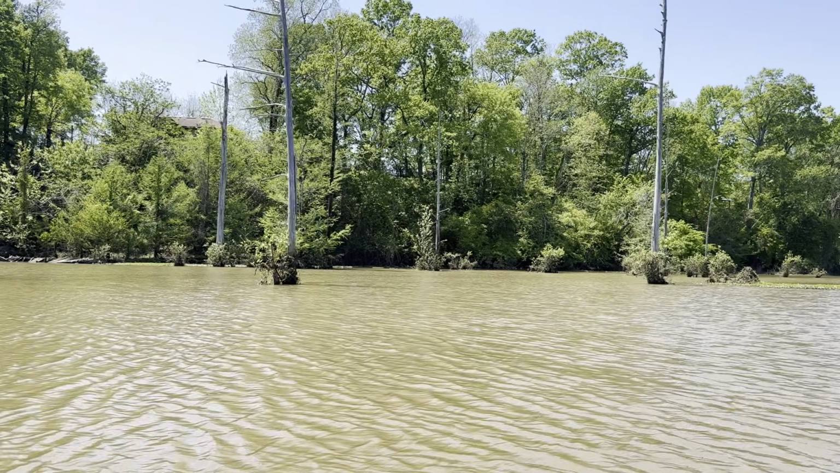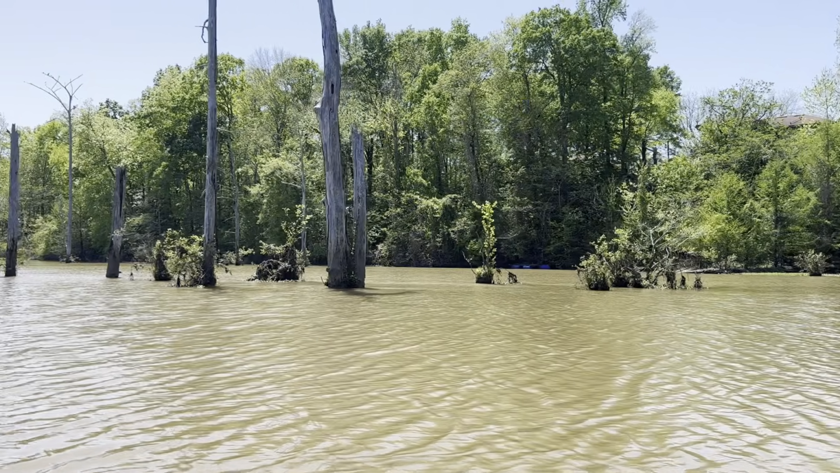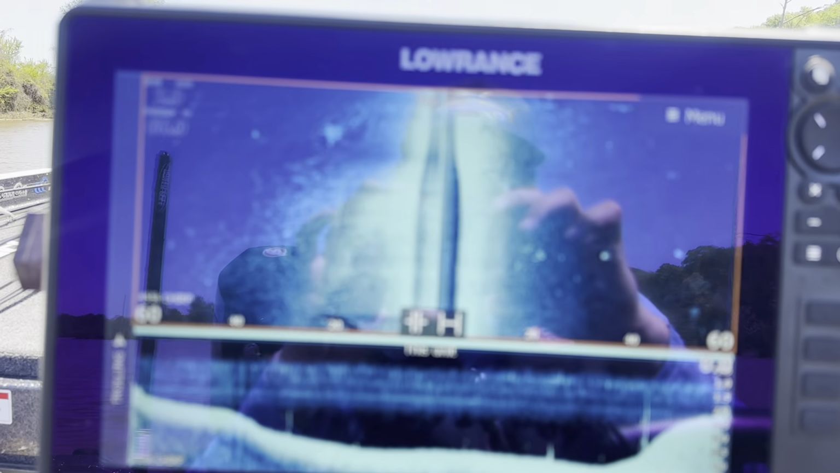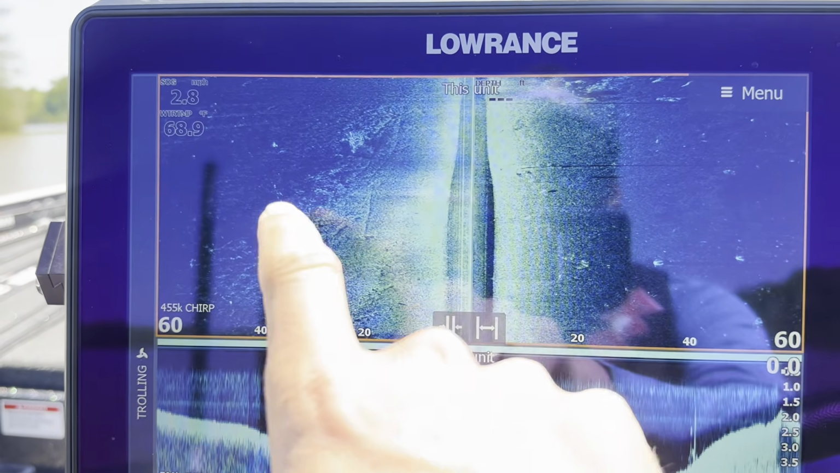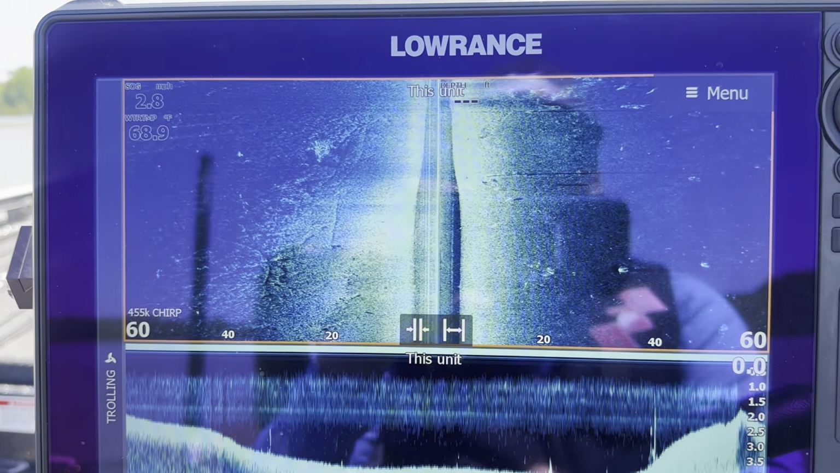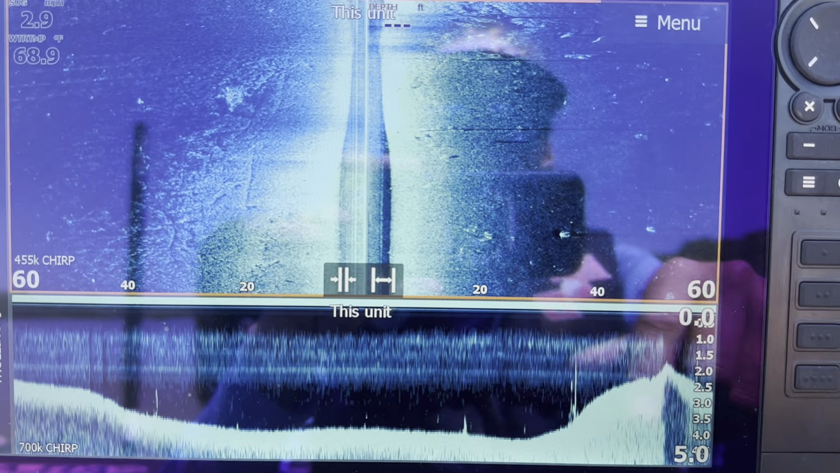We're kind of marking those, seeing them as we go by. Sorry, it's not really wanting to focus. There we go. You can see all of the cypress trees, and you're going to see all those on here. And then what I'm doing is looking for basically anything that looks different. So like there, that's actually probably brush more so than an actual tree, because the tree you can see is a brighter, harder return.